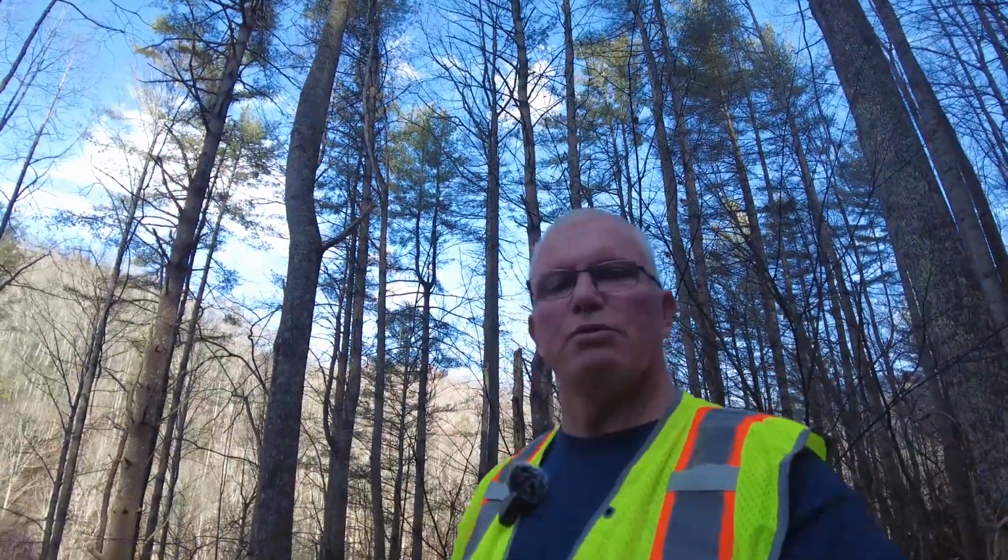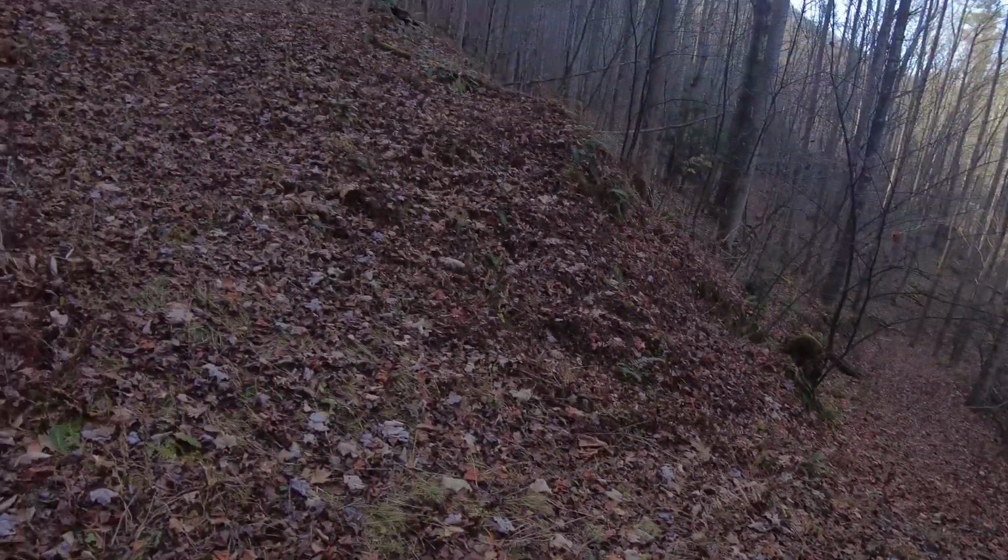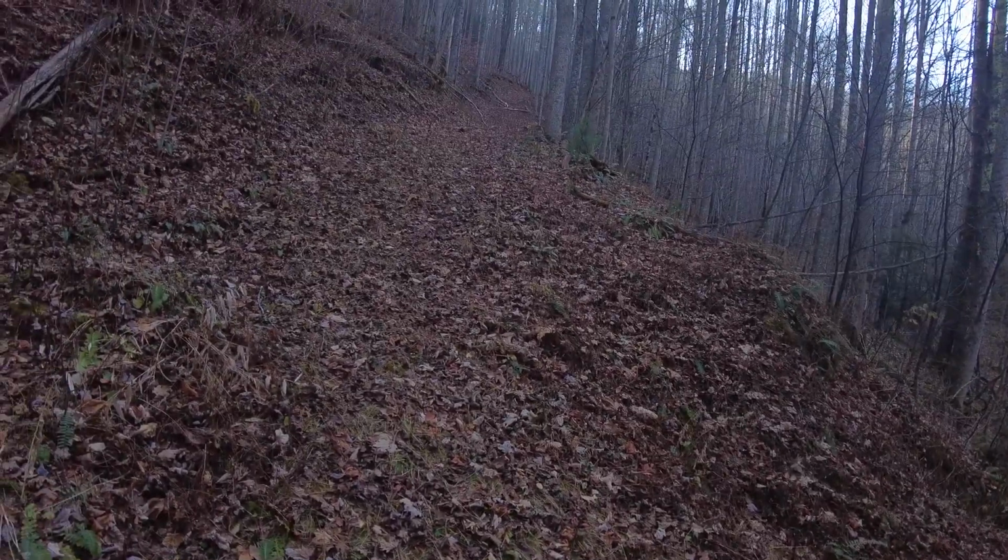We have an old logger trail that comes up the property about halfway up. Makes it a little bit easier for the first 200, 300, 400 feet in elevation. Then it gets really steep from there, and that's up into the bowl area. I call it the bowl, the bear den. That's where it gets rough to get up the hill.